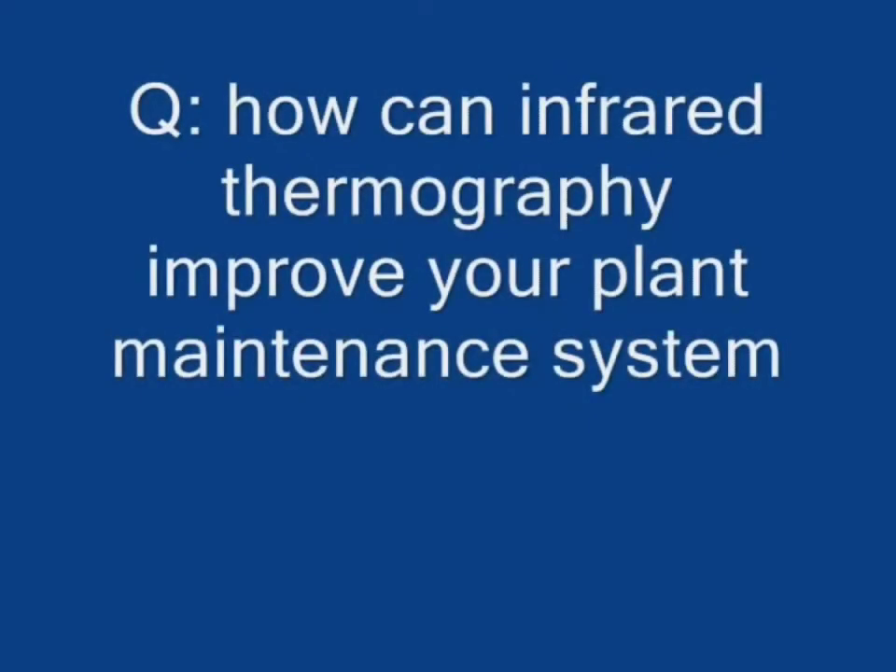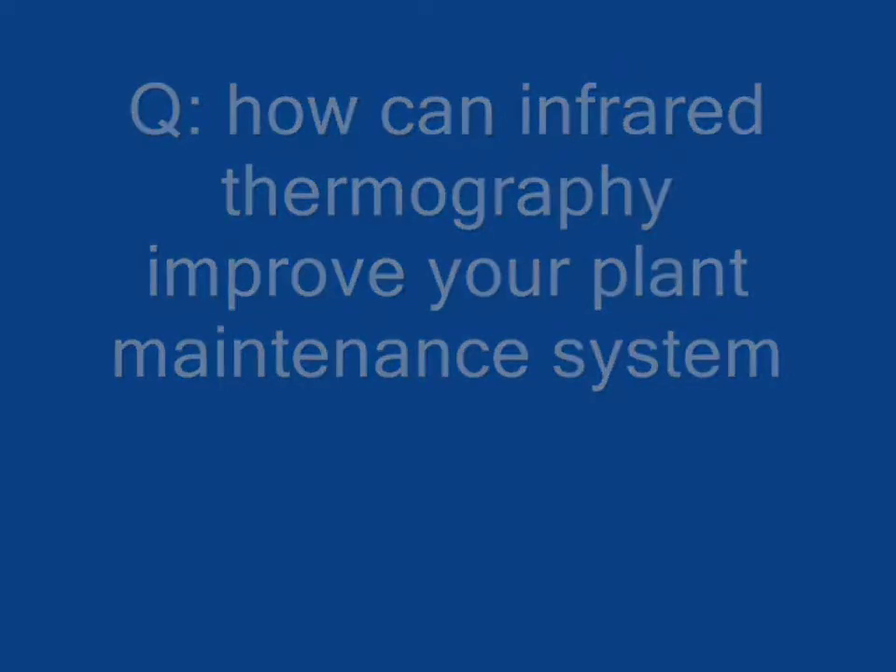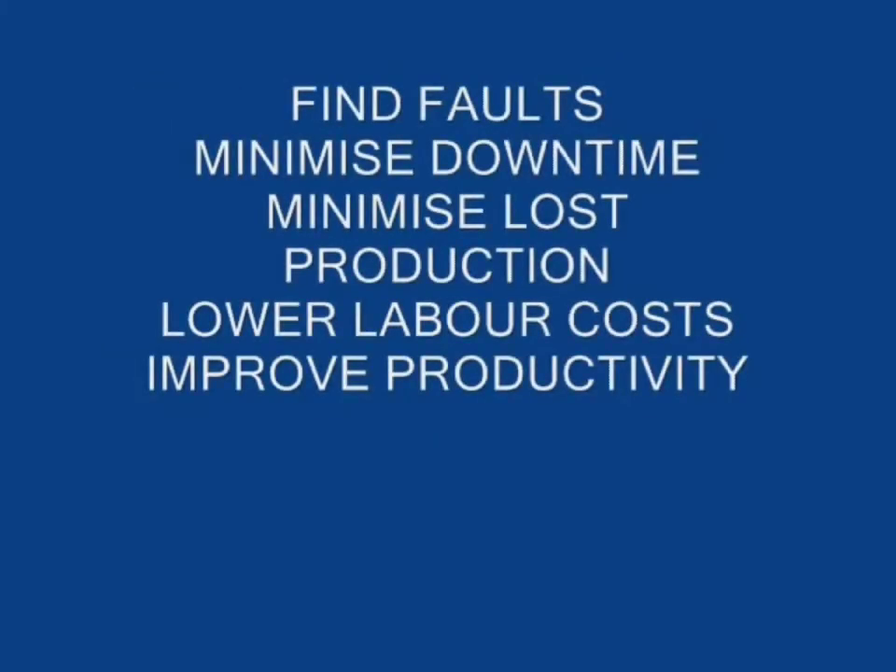Question: how can a Calleri Group infrared thermography inspection improve your plant's maintenance system? Answer: we use a state-of-the-art infrared camera to view equipment under load.